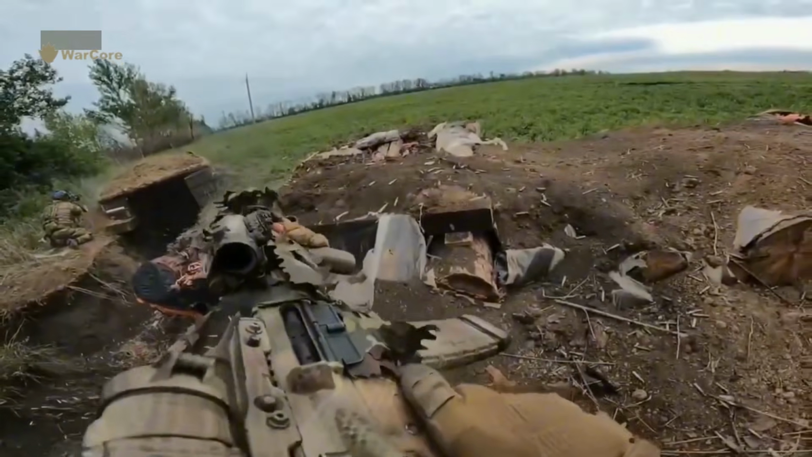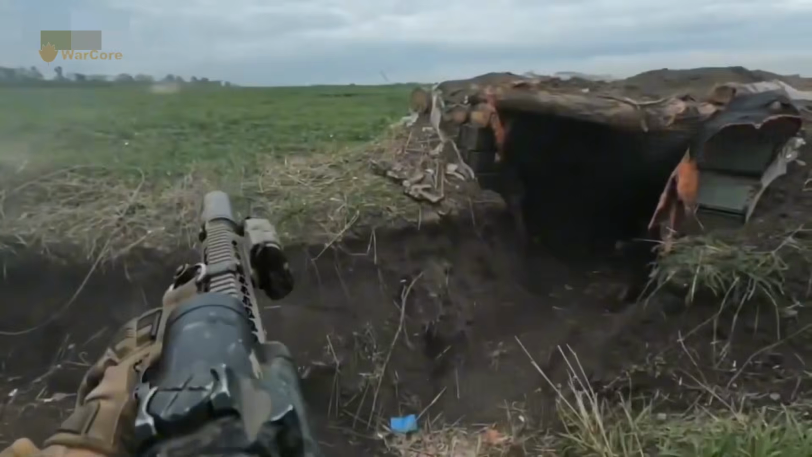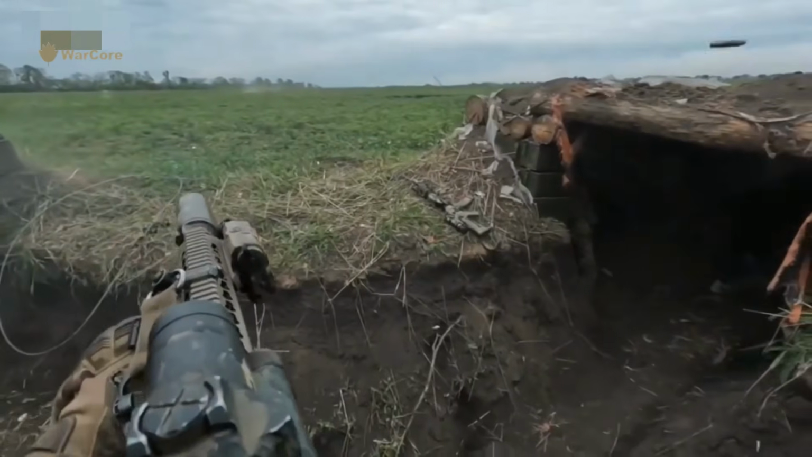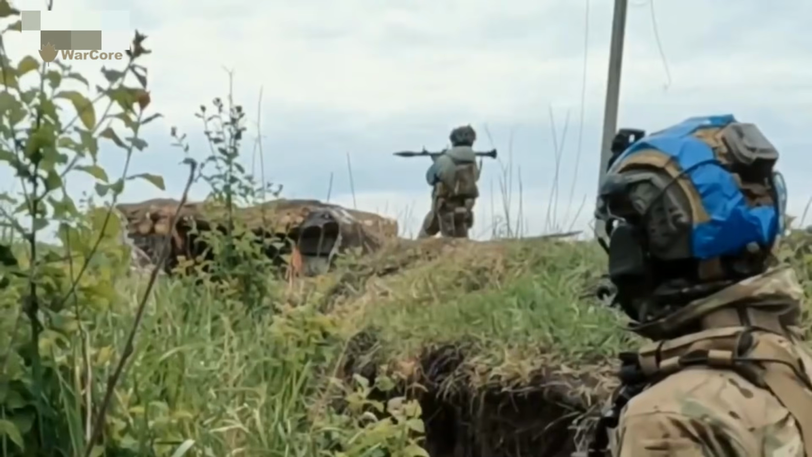A GoPro video features the Special Operations Forces (SSO) Group 2 unit in the Kharkiv region conducting operations near the village of Lipsy. Located approximately 10 kilometers (6 miles) from the Russian border, Lipsy has been under observation due to attacks by Russian forces using aerial bombs and artillery shelling.